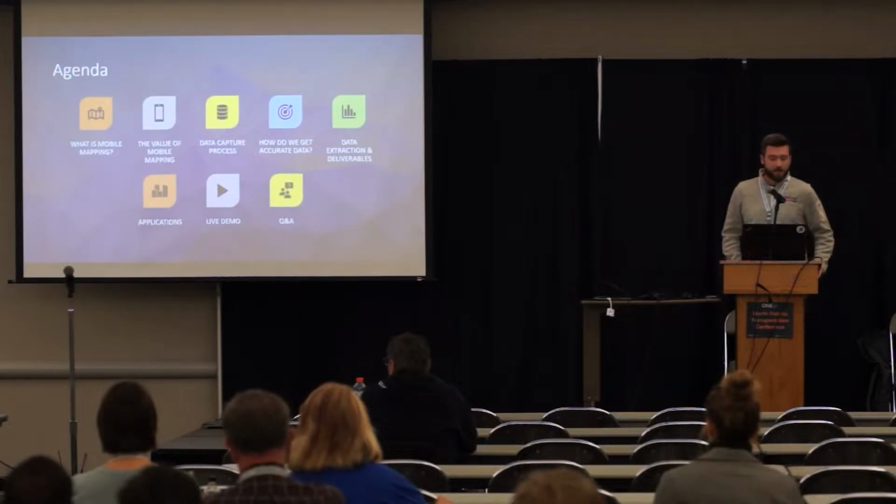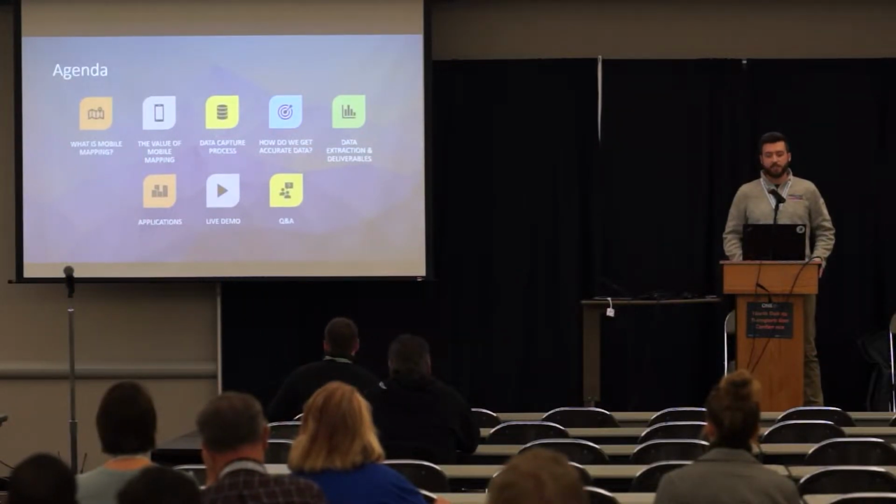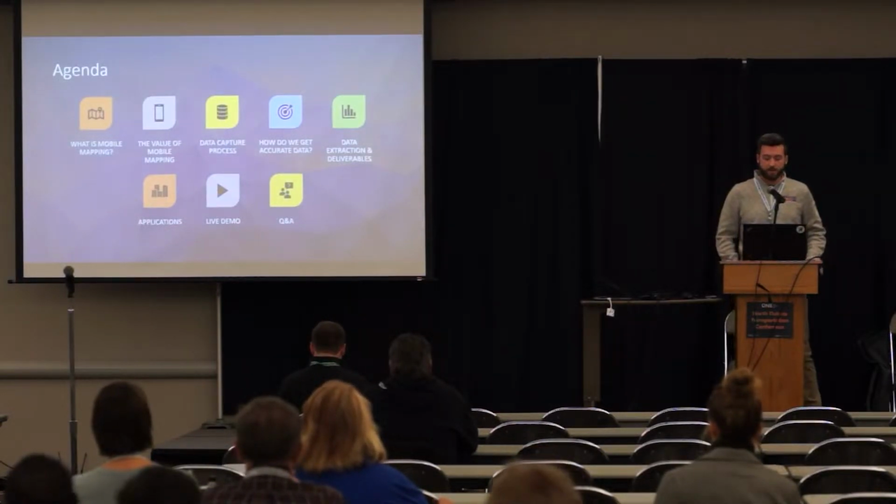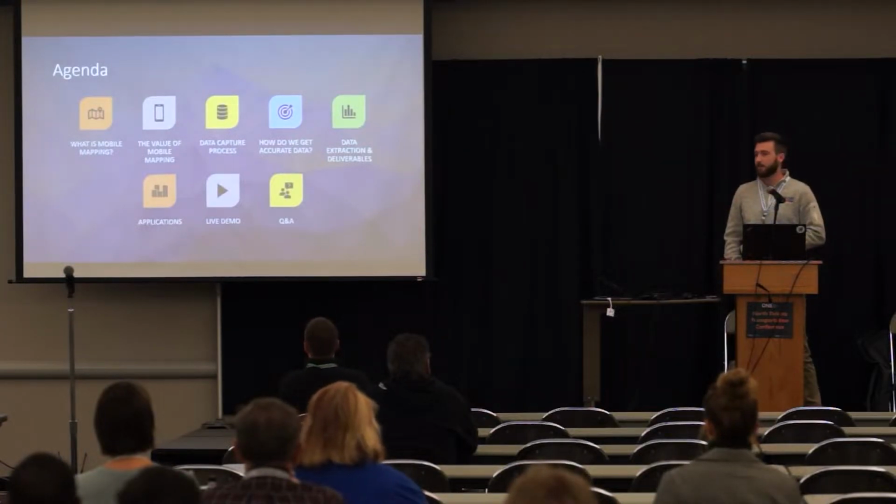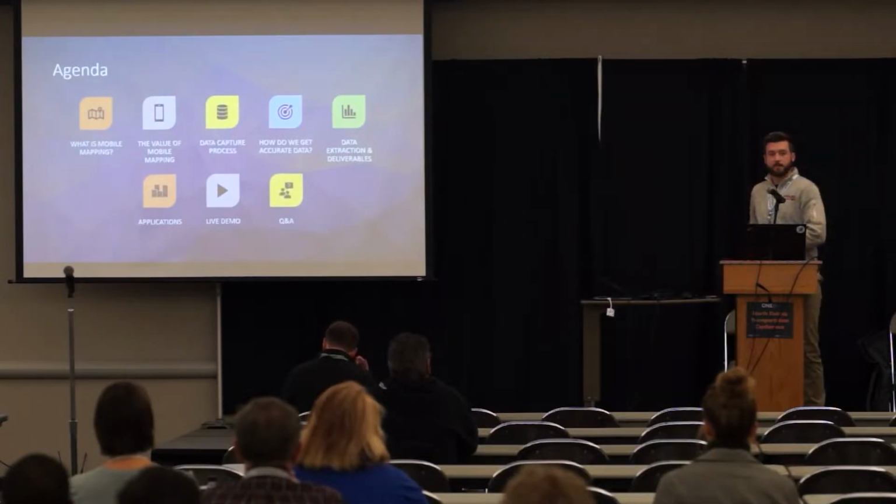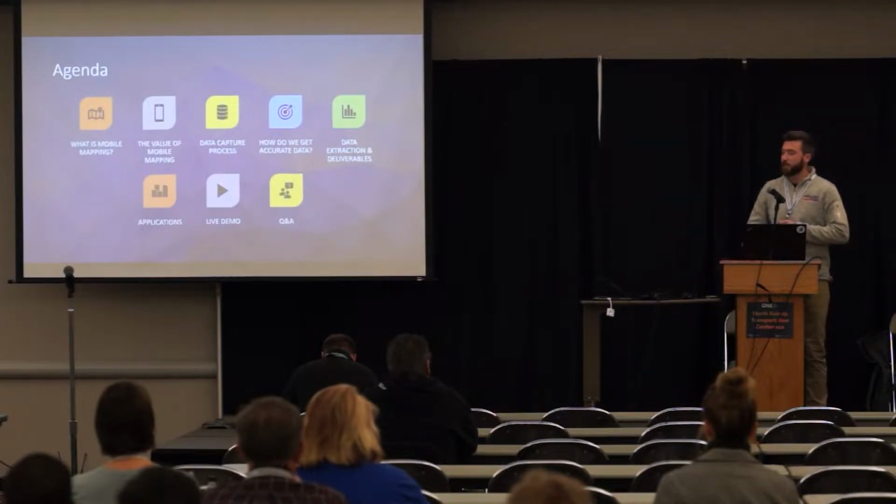Here's the agenda. Mainly just starting with an overview of what mobile mapping technology is, how you can utilize that, where it becomes valuable within your organization, and then how we get that data to be accurate. There's some workflow steps involved with the accuracy side of things. The data extraction side of things is also a very important topic to discuss. Where this fits in various applications. I do have a live demo planned. Cross your fingers, everything goes well. And then a Q&A.